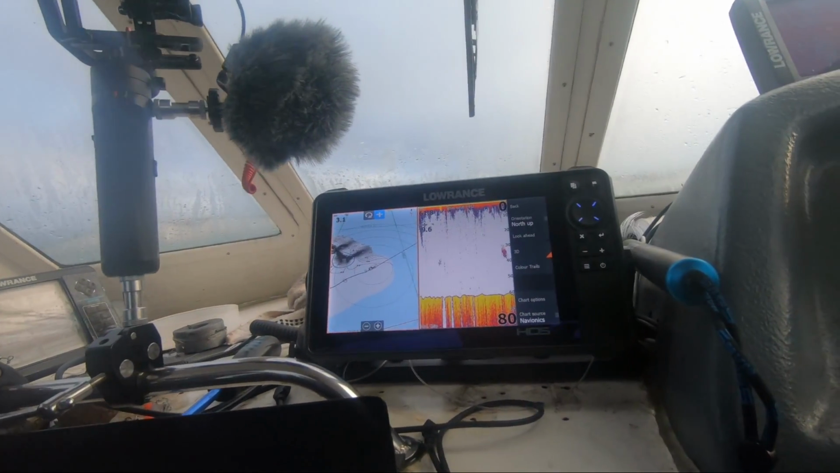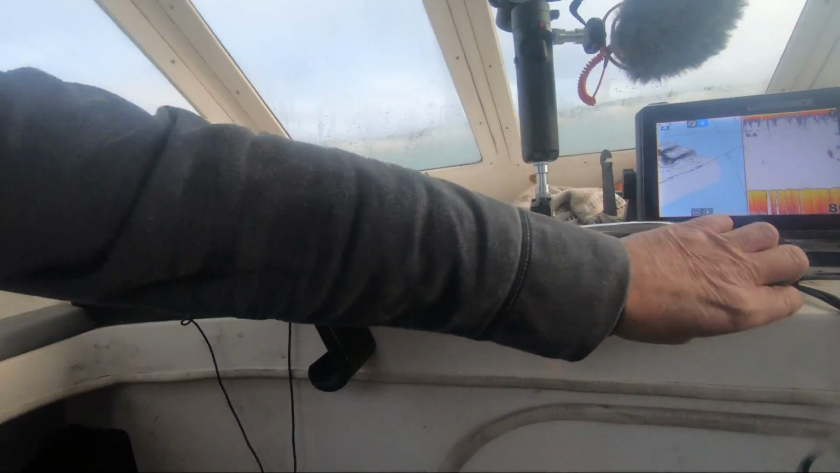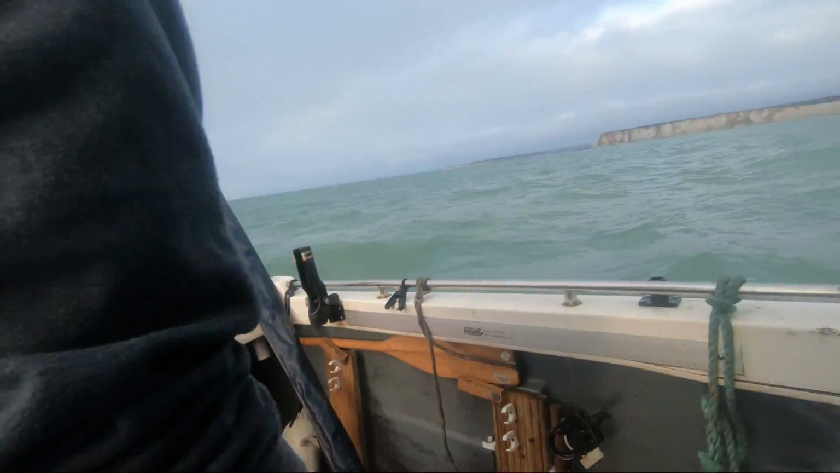How are we going to fish this? We're going to drift it a couple of times with the lures. Let's see what we do. I'll get tackled up then and see what the drift does to us.